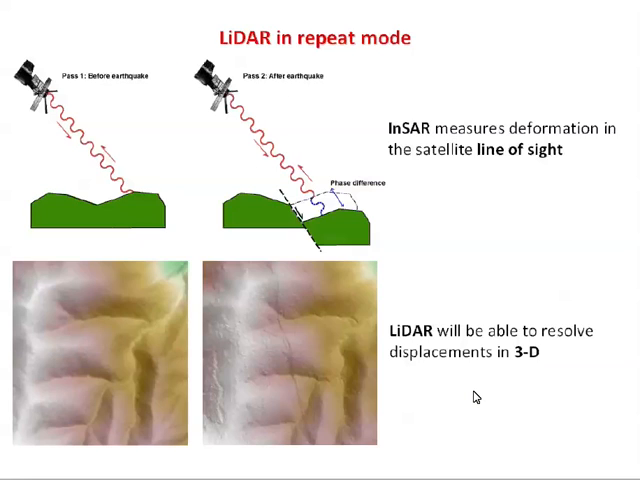InSAR is a satellite. Yeah. No, it's going to be a very different method for doing the differencing. So I'll come on to how we do it in a second.